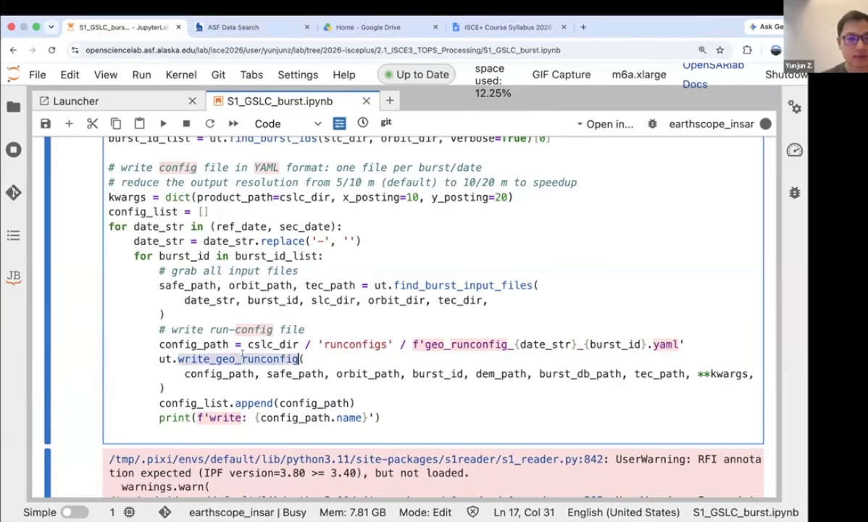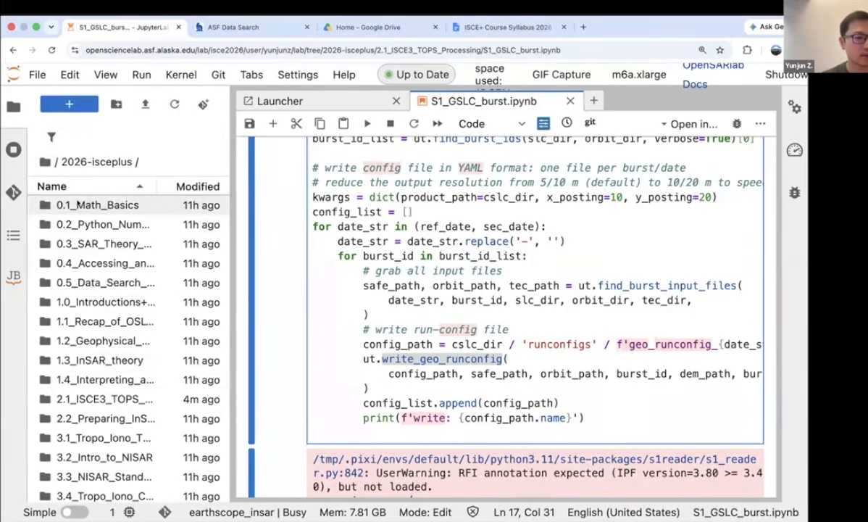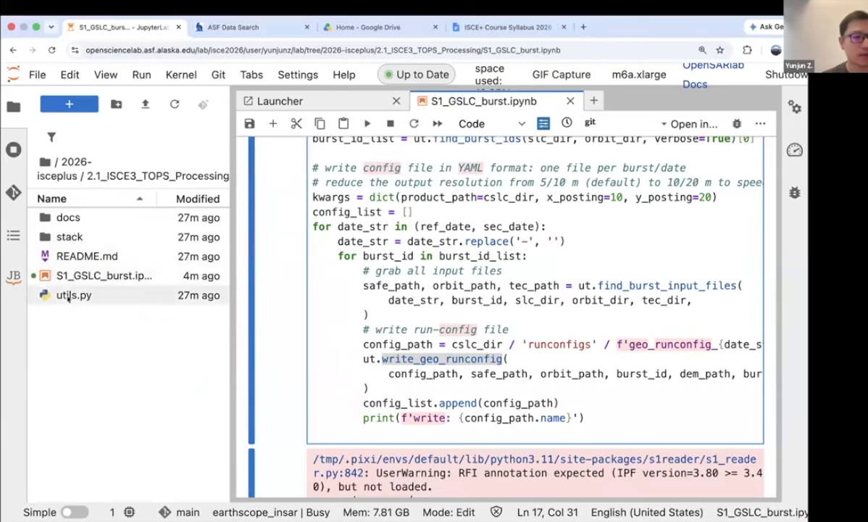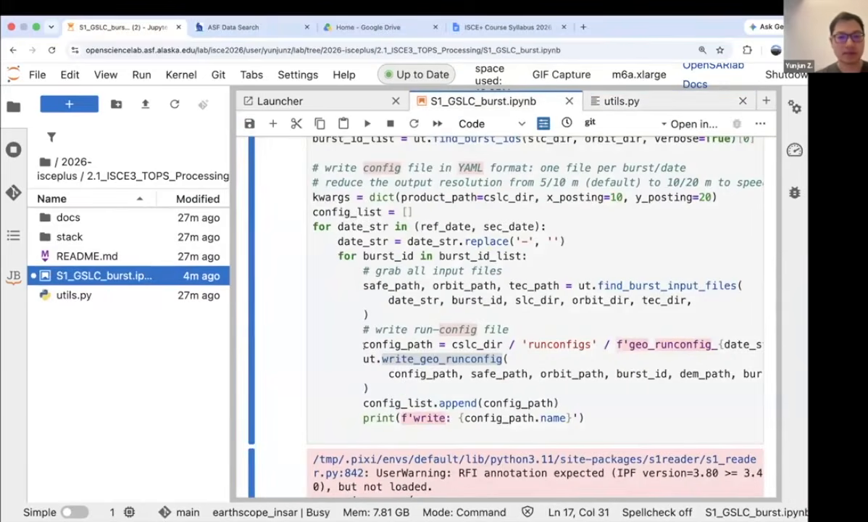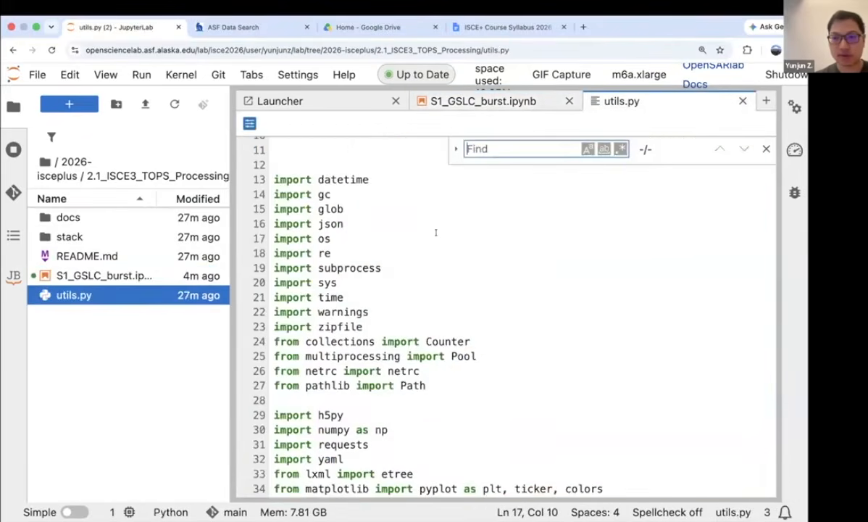And within these functions, if you're interested, you can take a look here, but currently it's pretty long. Eventually, let me just do a search.